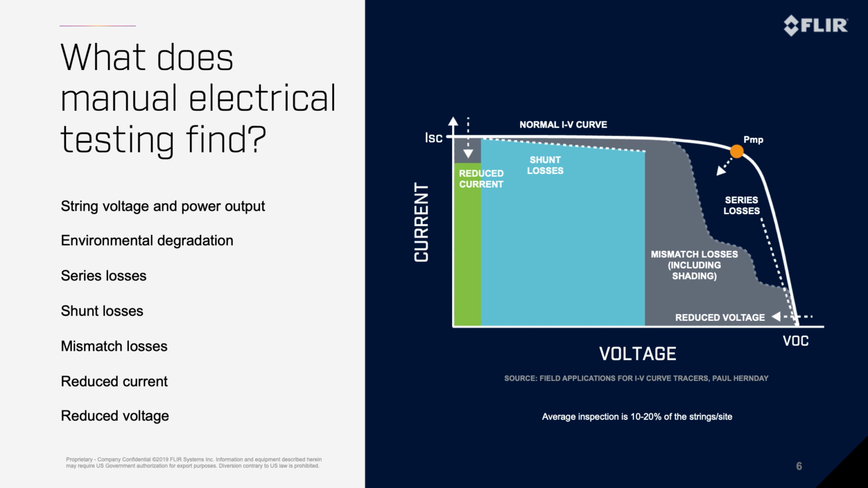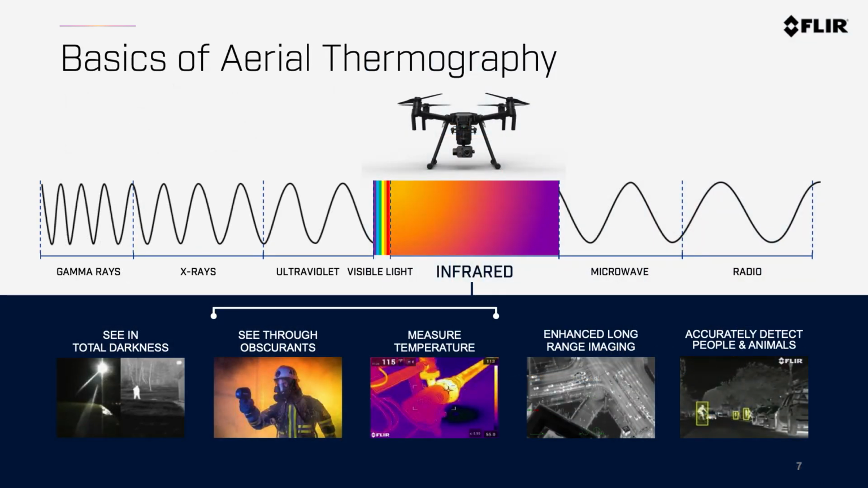Thanks, Austin. So now we know what's being done in the solar industry currently, and this is where thermal imaging drones come in. At FLIR, we focus on the infrared band of the electromagnetic spectrum, and that allows us to see in total darkness, see through obscurants, measure temperature, enhance long-range imaging, and accurately detect people and animals. For the purpose of this webinar, we're going to focus on measuring temperature and being able to easily identify problems with solar panels.